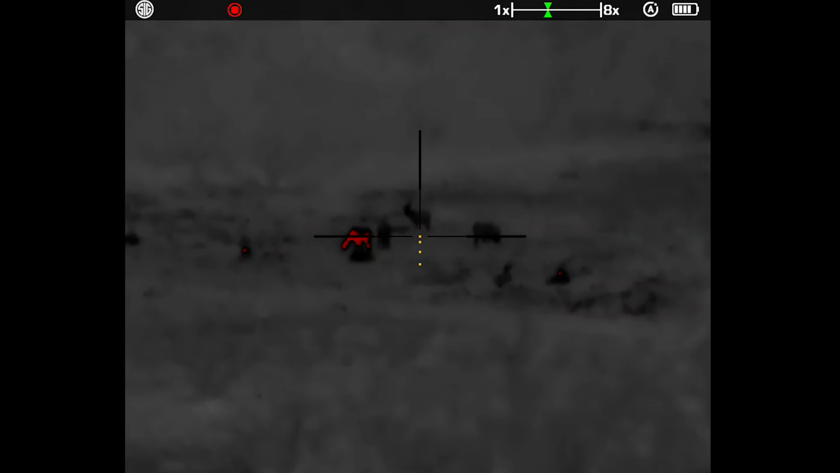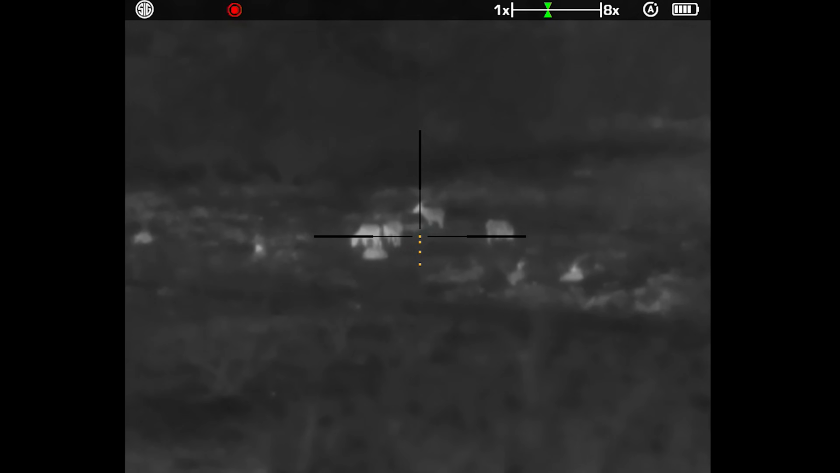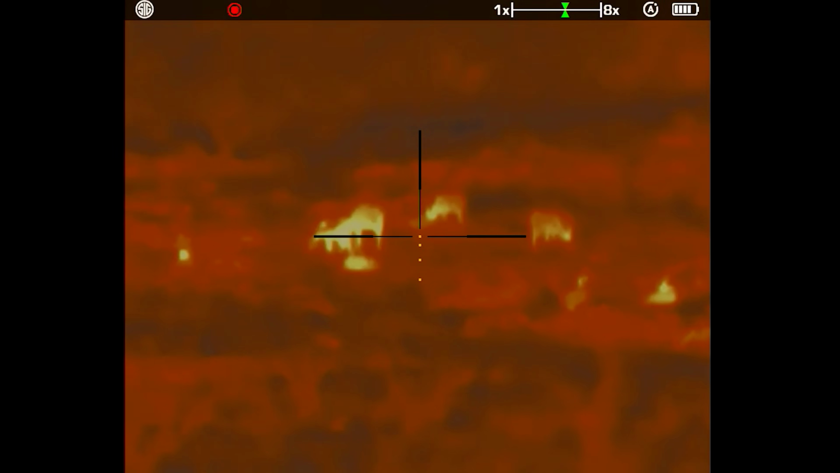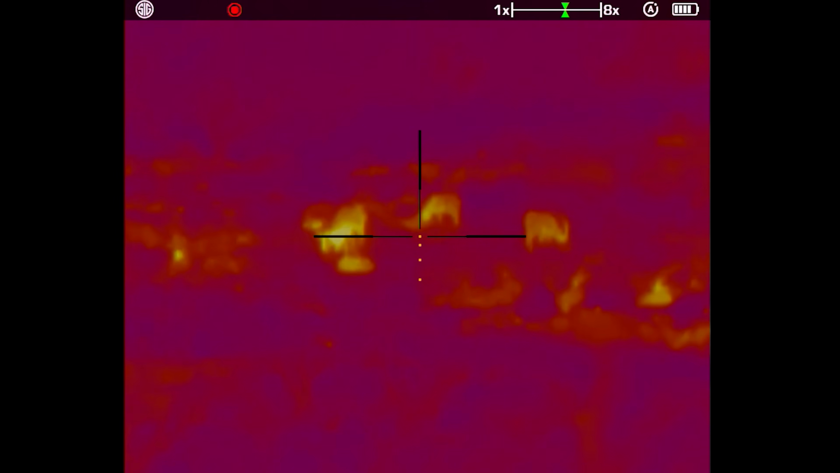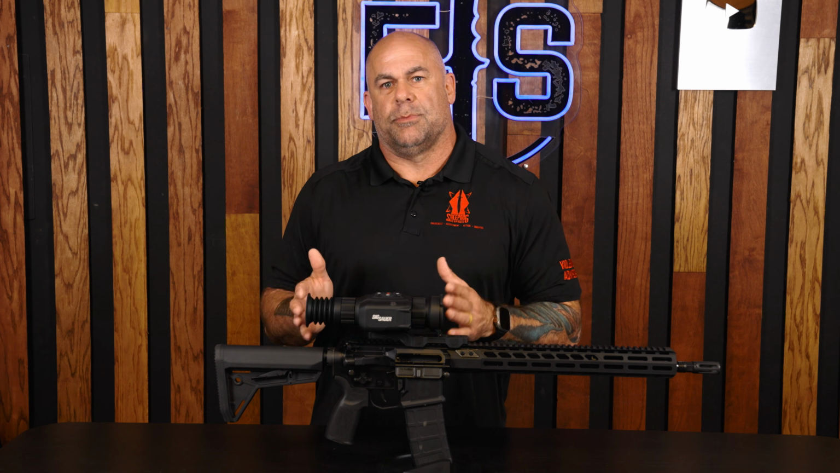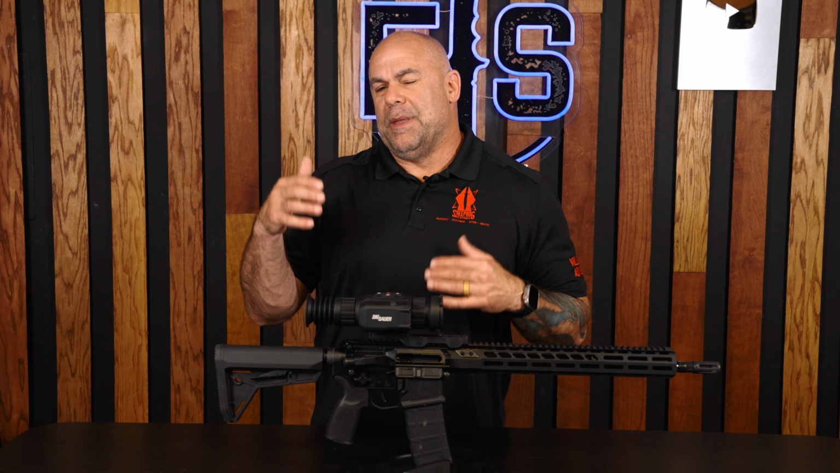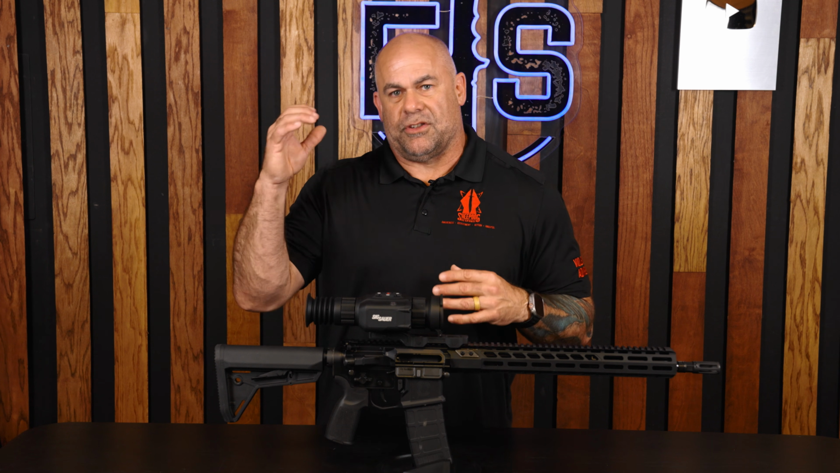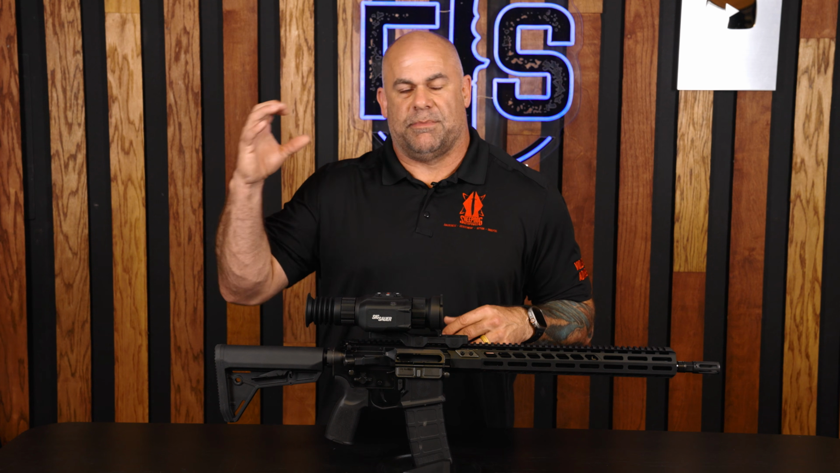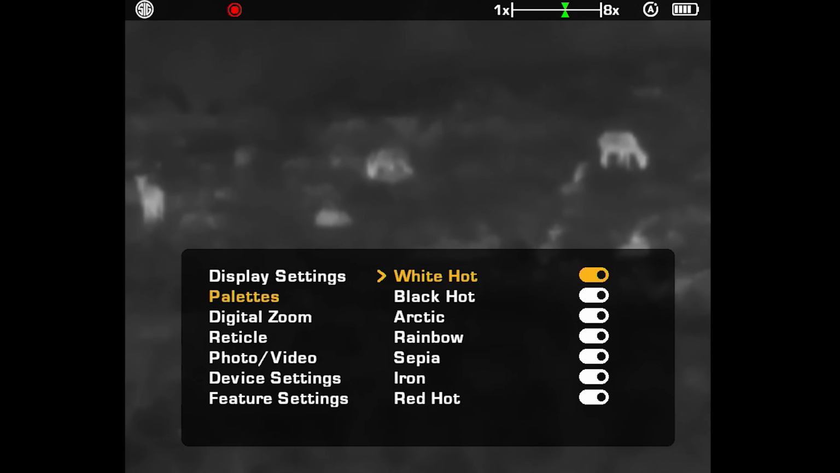Yeah, and just like with the magnification, I can pick the color palettes that I want and eliminate the ones I don't want. Again, fully customizable. If I don't want the rainbow color palette, if I don't want the Arctic color palette, I just want white hot, not black hot, I can go in there and hide them so that I don't see them as I'm scrolling through my menu. So this thing is fully customizable to what you like. The benefit there is in most sights, I have to scroll through a lot. And the problem is if the two that I want aren't right next to each other, I wind up scrolling through three that I don't want before I get the ones I want.